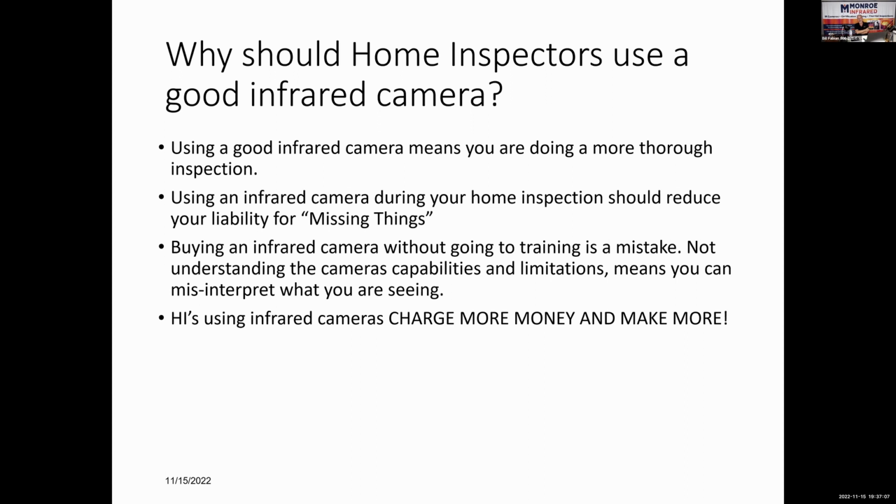So your insurance companies love the fact that home inspectors are starting to use infrared because you are finding those things.